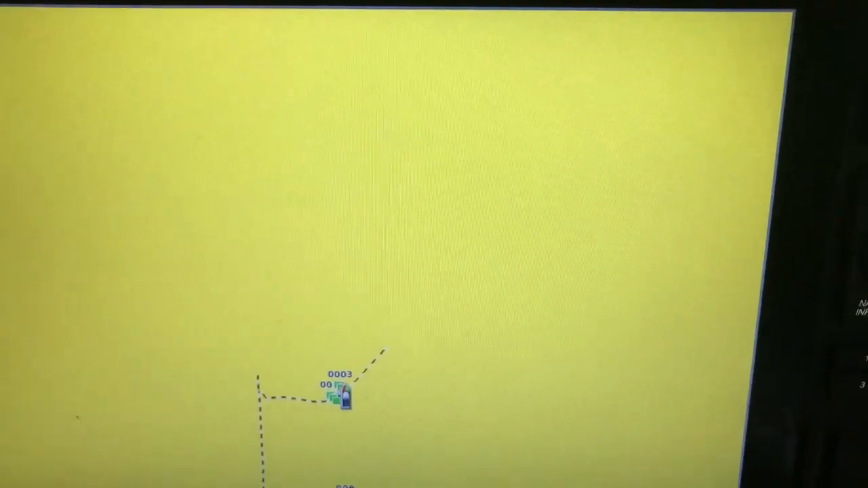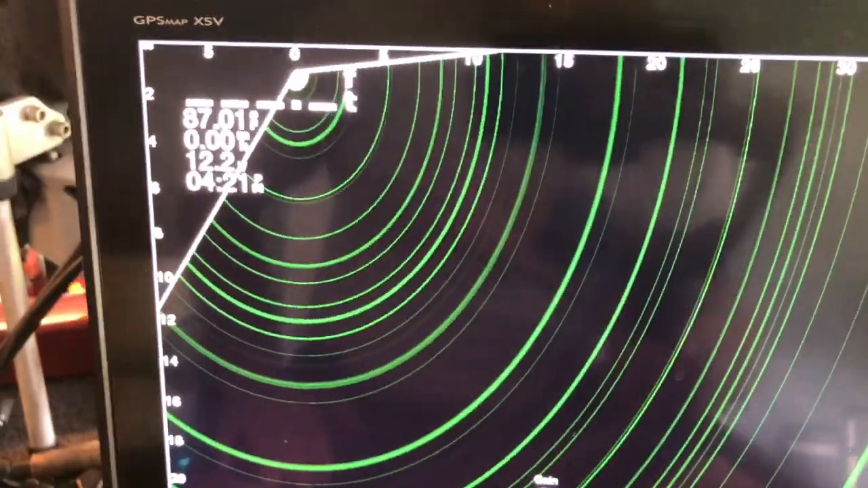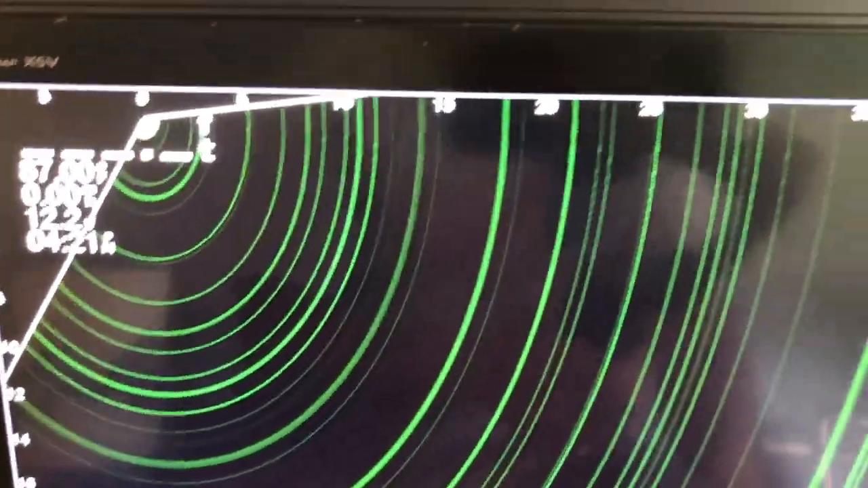All right, guys, here we go. I'm going to try to show you what happened to my Livescope. Got on the lake, and when I turned the Livescope on, this is what I got. Saturn rings are back.